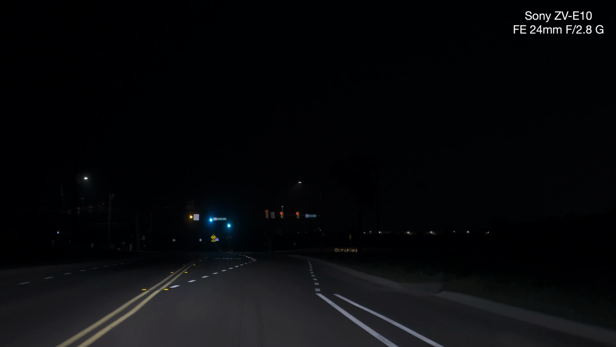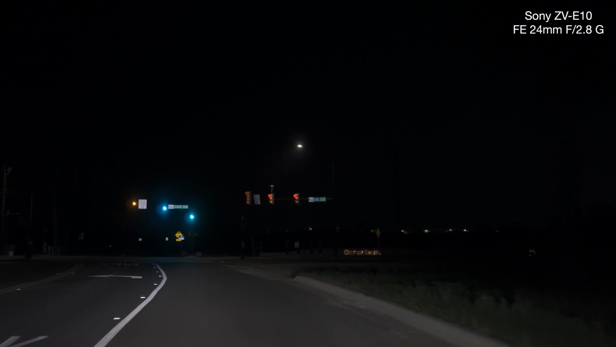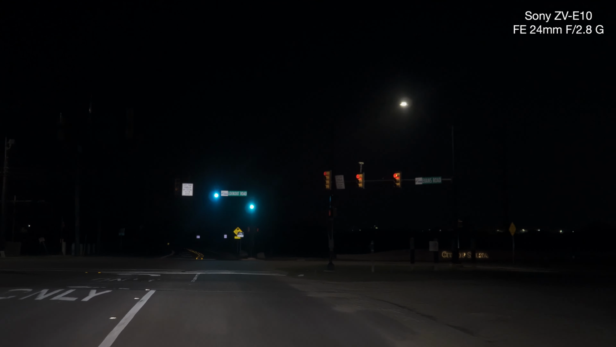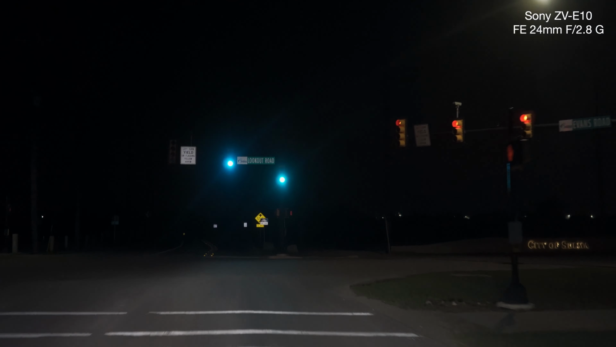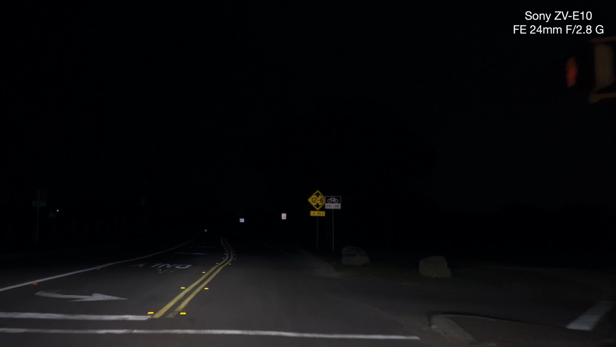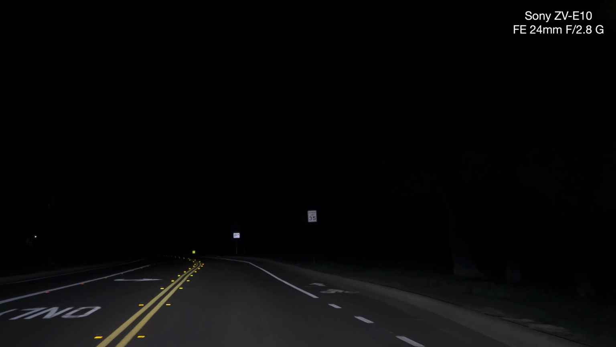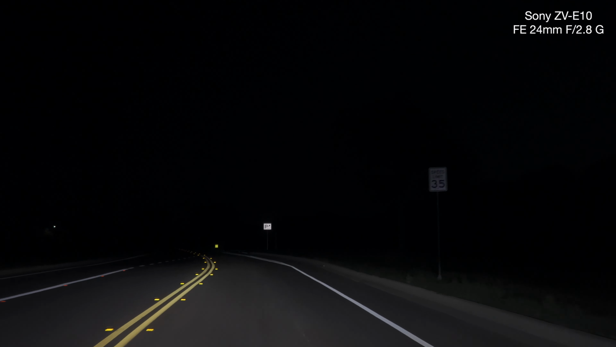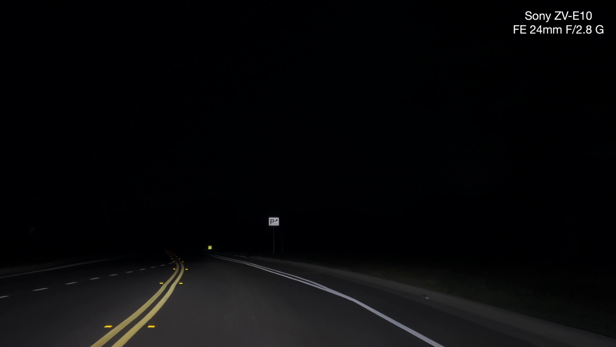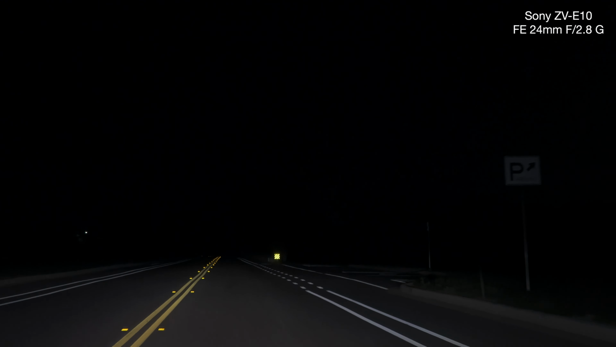This is at ISO 1000, all right? And I think it's a little bit too strong. So, let's go to 800. I can do with 800.